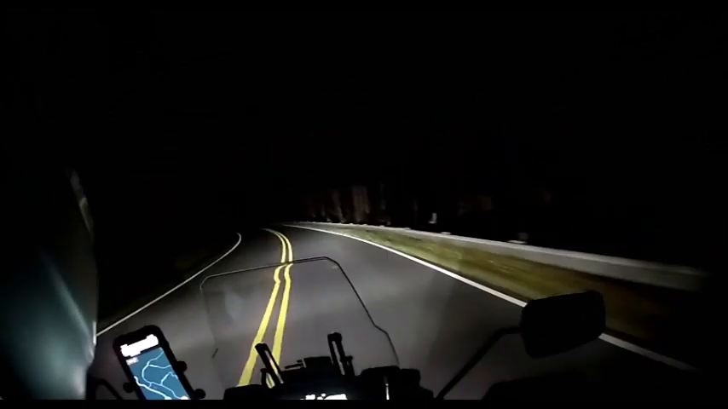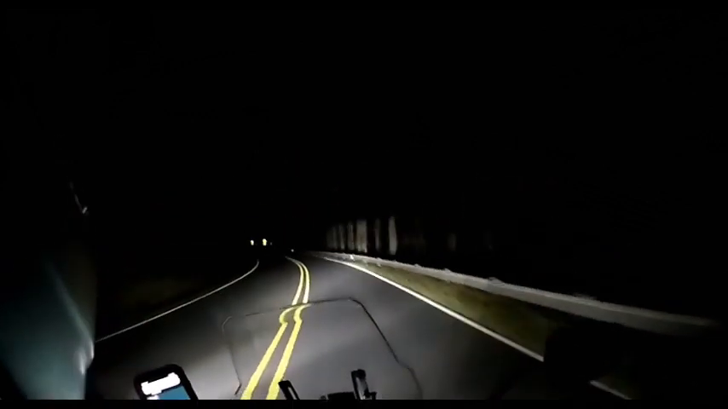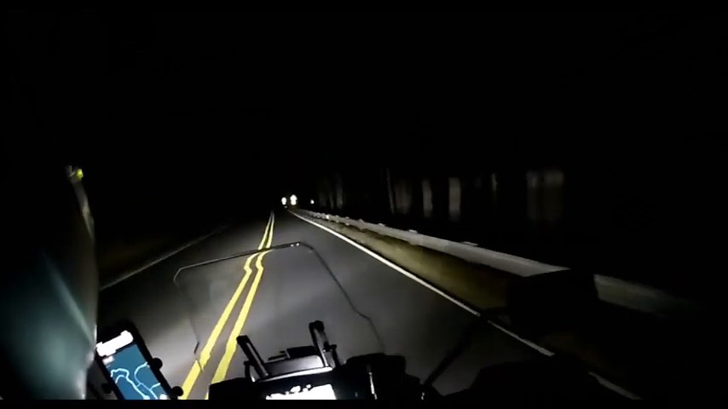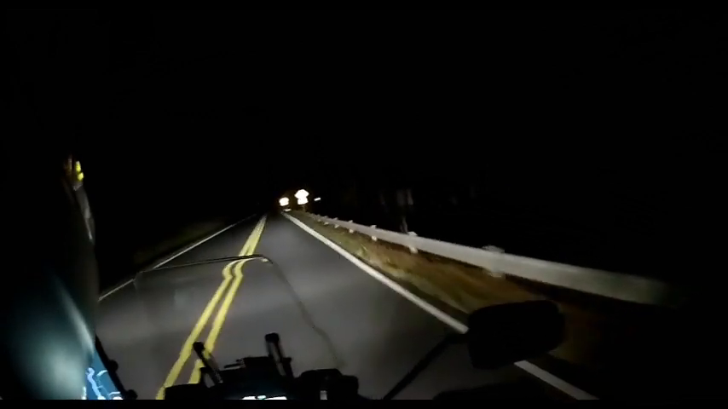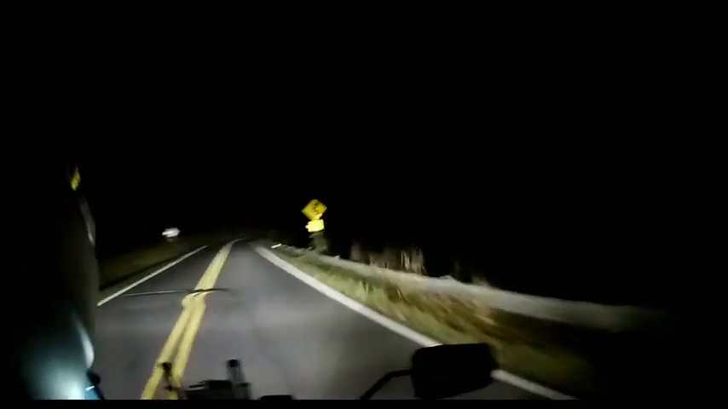I've got 25 miles left to go to my destination. 1.2 until my turn. Is that a stop? Nope. Okay, that's coming up the hill.